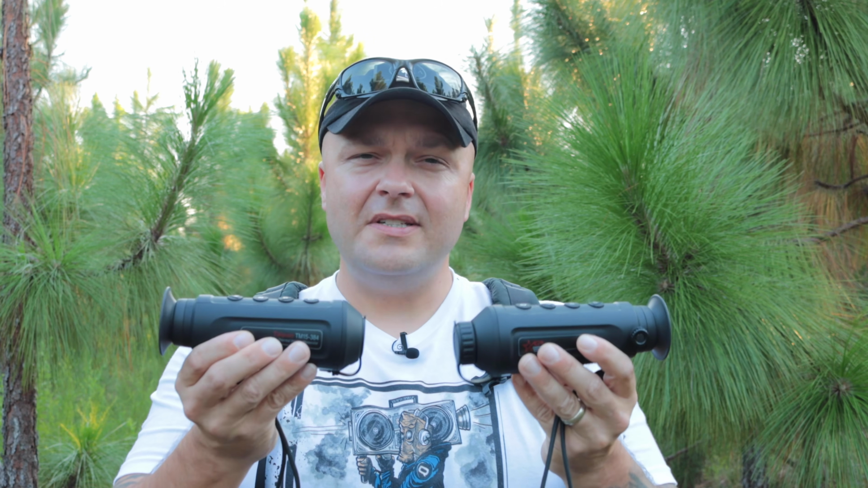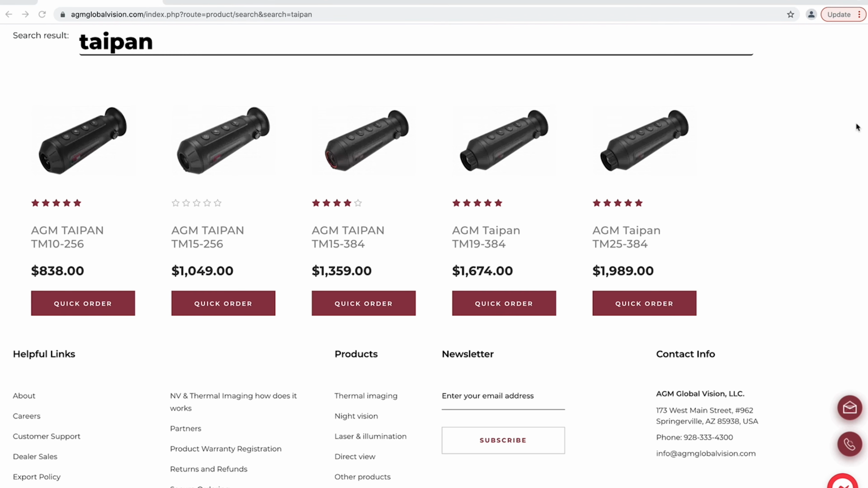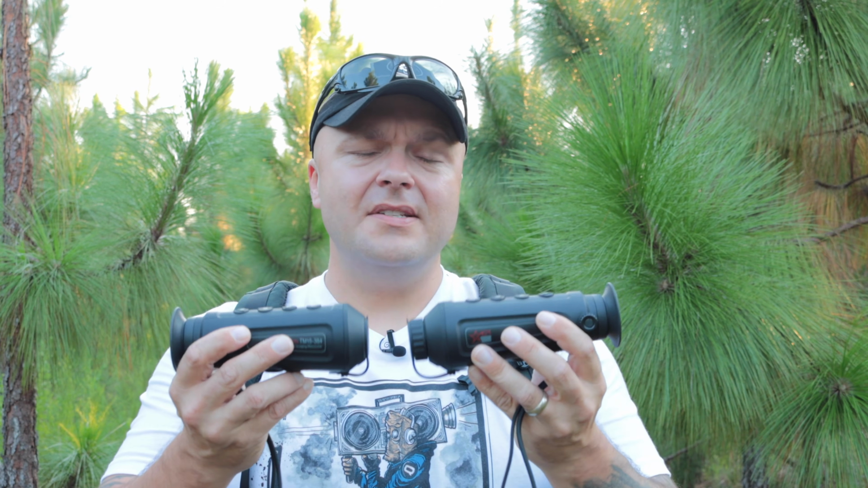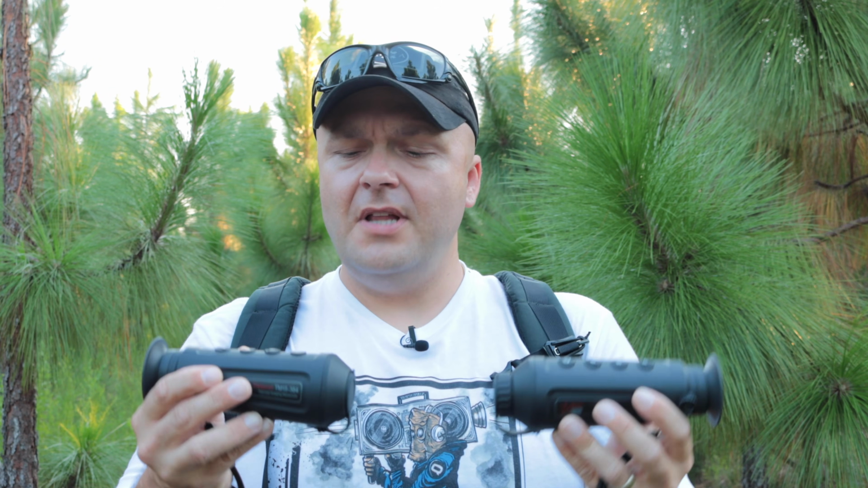Now there's 3 in the Taipan series. They also have a TM25. I have not got my hands on one of them, so I really can't answer many questions about it other than what the differences are between these and those. Now, I'm going to kind of compare these against the Pulsar Axion Key XM30 that I already did a review on, because I feel like this is in the same class.